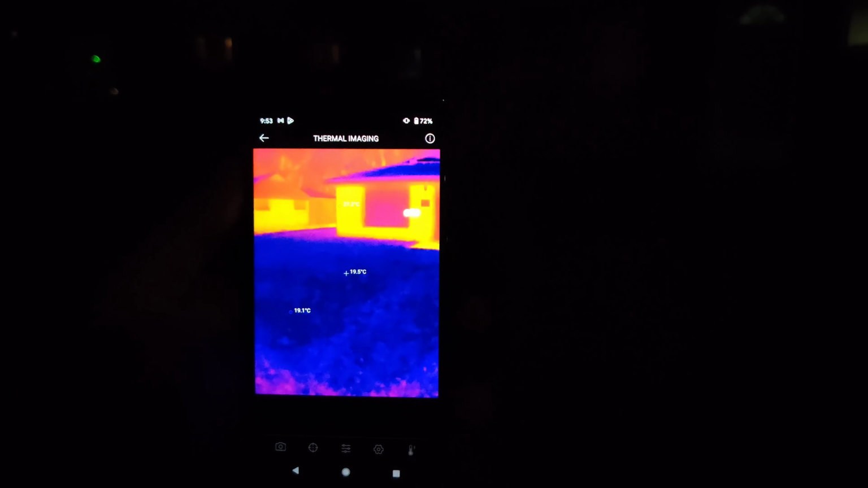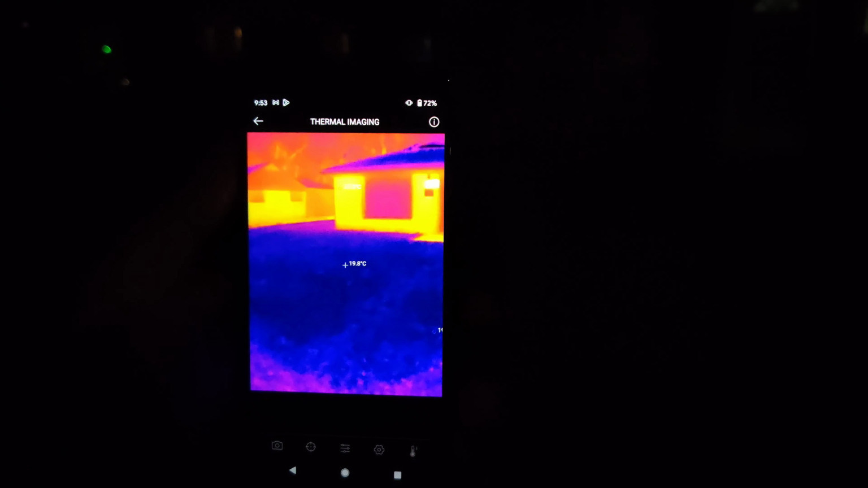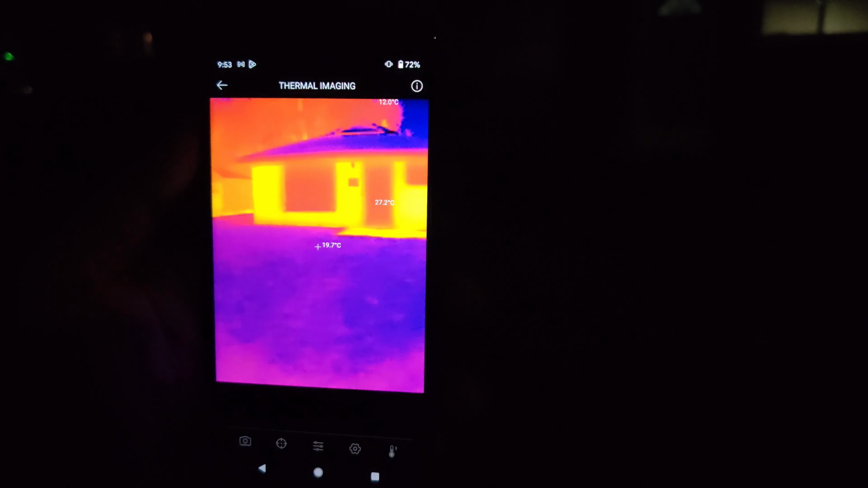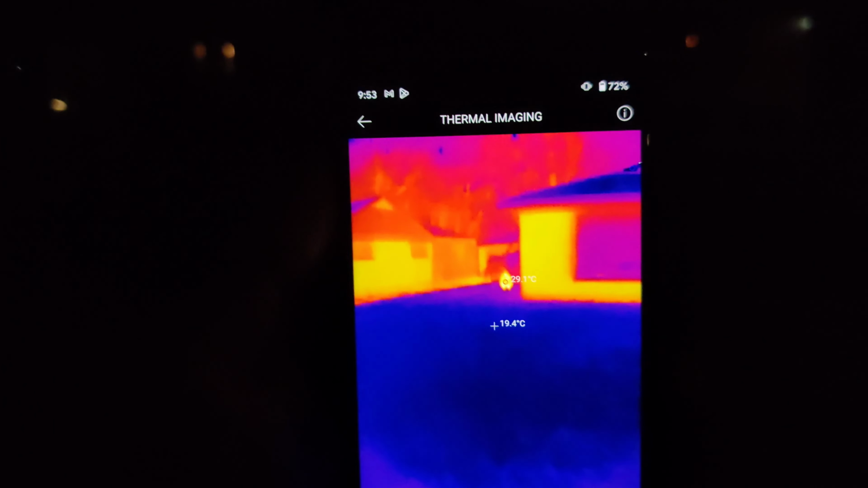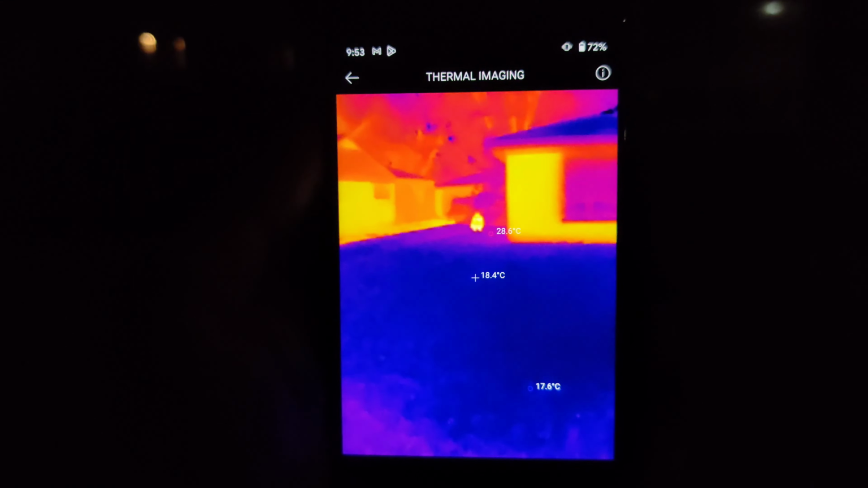So just to demonstrate the ability of this to pick up a heat signature, I'm approximately 35 to 40 feet away from the house right now. As you can see, the house is showing a heat signature from the brick. And if you look over here, even giving the camera time to adapt, it is total darkness here, right? I have my lovely girlfriend hiding on the side of the house, and as we're walking by at a distance of approximately